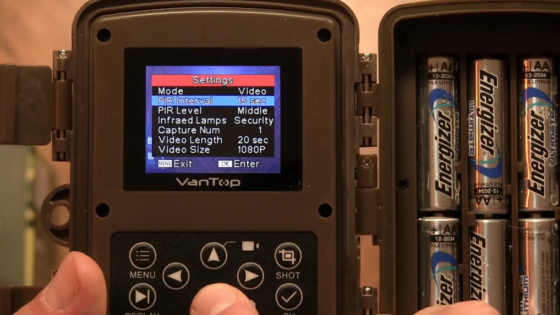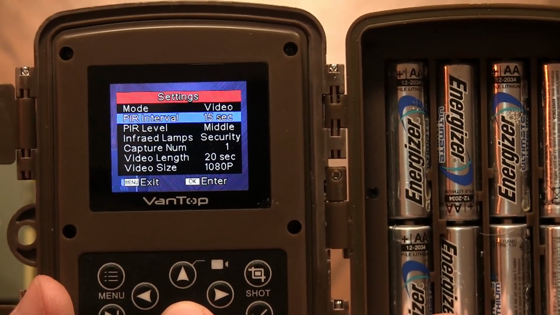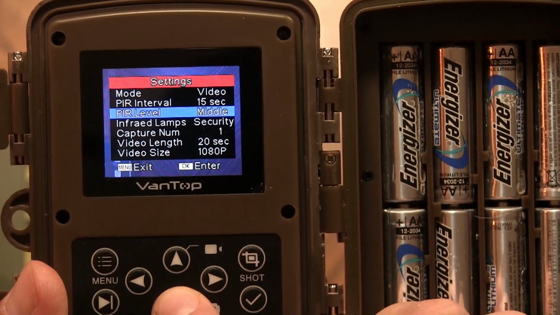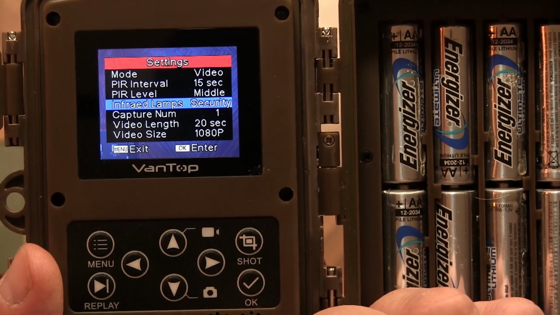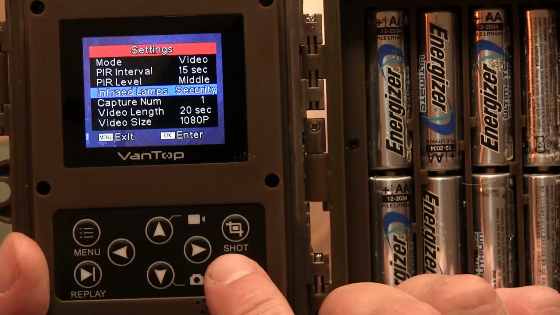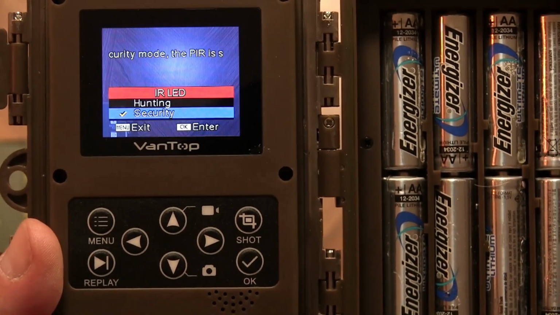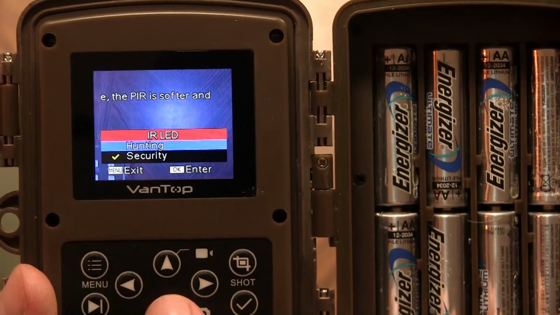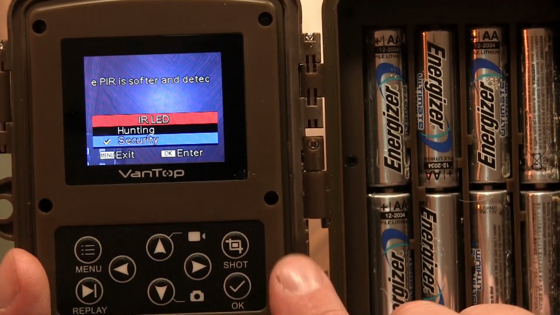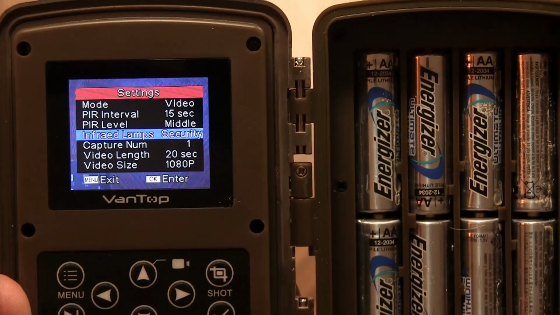You can set your PIR interval, your PIR level, how sensitive you want that to be. Here's your infrared lamps. This is kind of unique. This gives you 2 different options, security or hunting. In security, I think the IR lamps are a little bit brighter than in the hunting. So if you want the brightest setting available, you could put security.